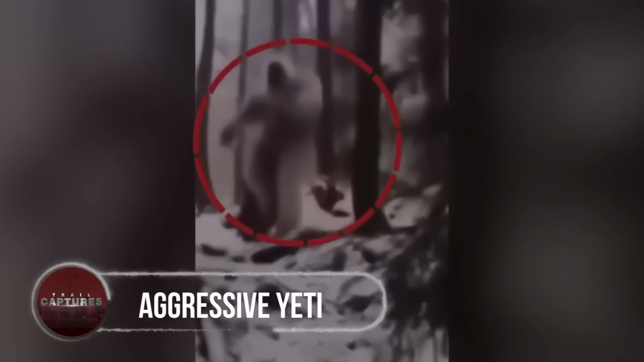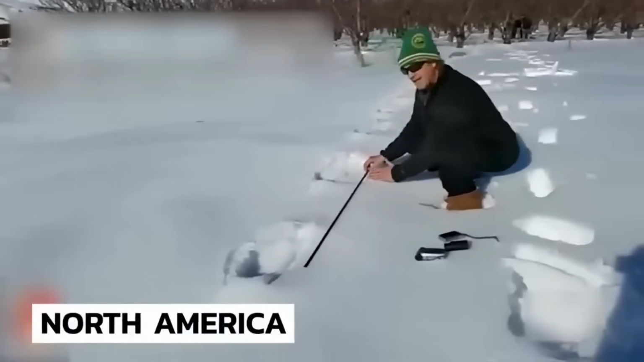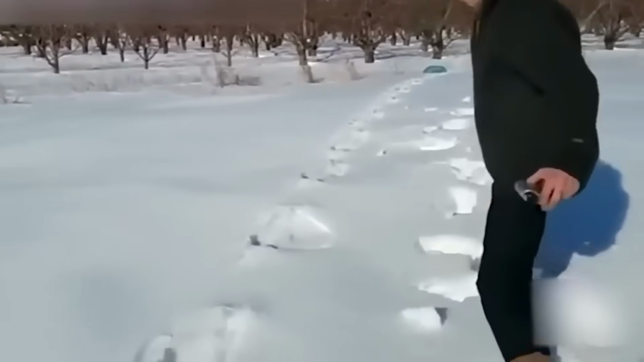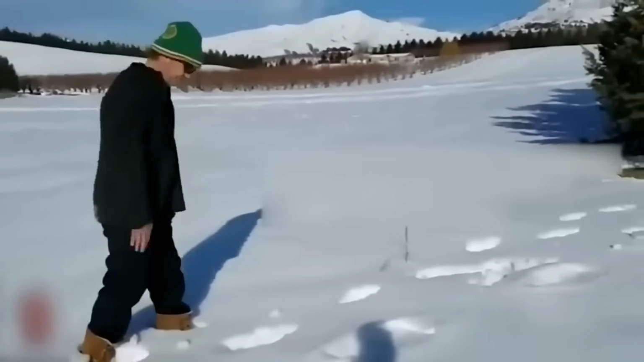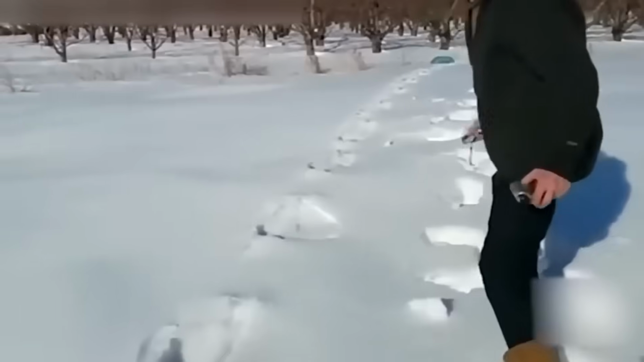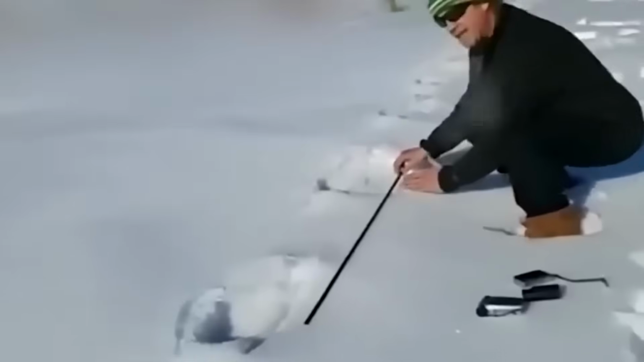Aggressive Yeti. 6 years ago, the residents of a North American town woke up to an unbelievable sight that sent chills down their spines. The ground was covered in a pristine layer of white snow. But what caught everyone's attention were the unusual, mysterious footprints measuring 4 to 6 feet in length.